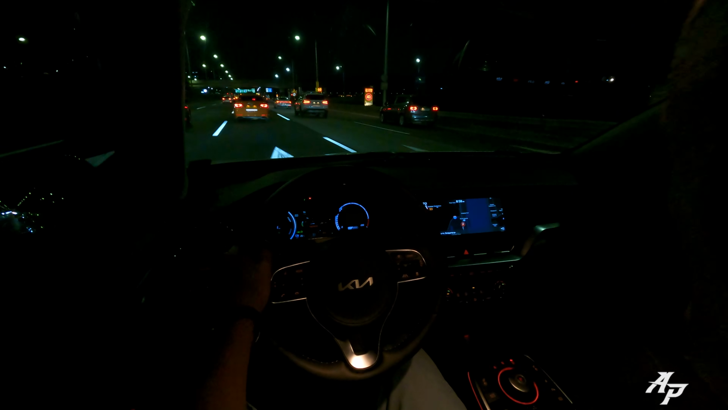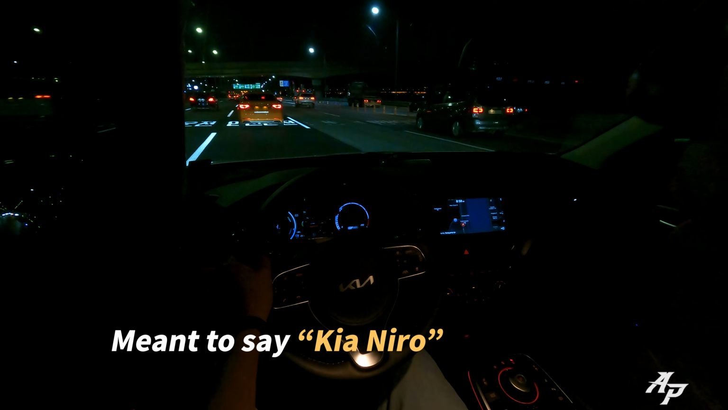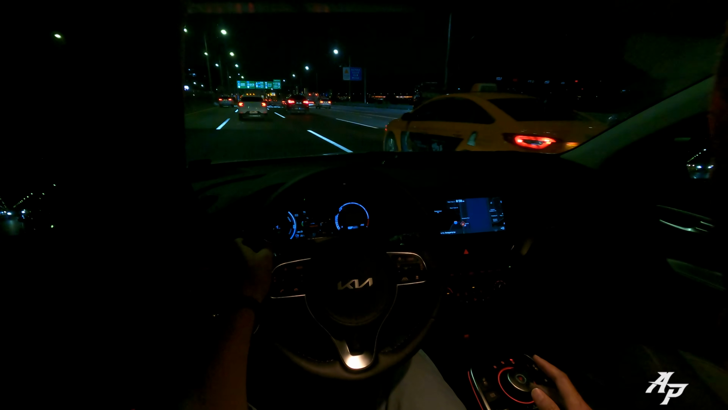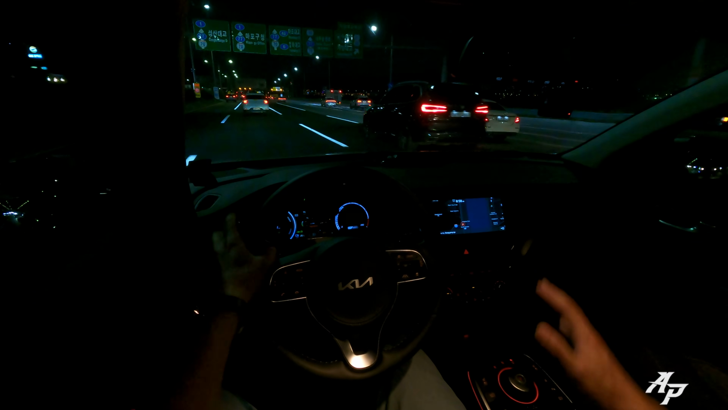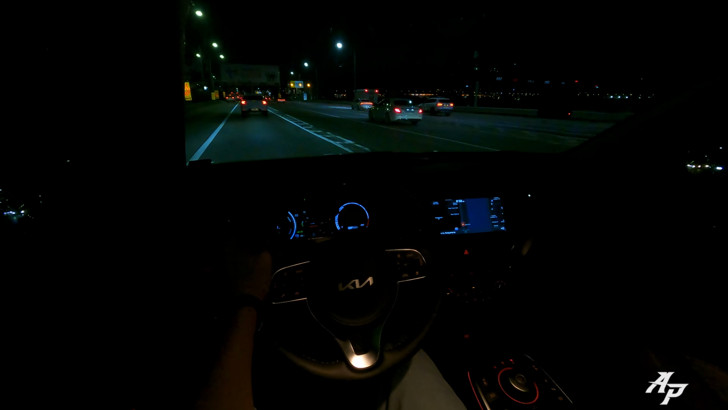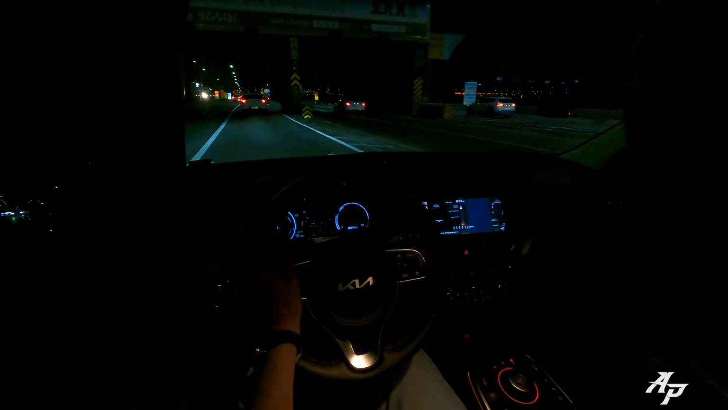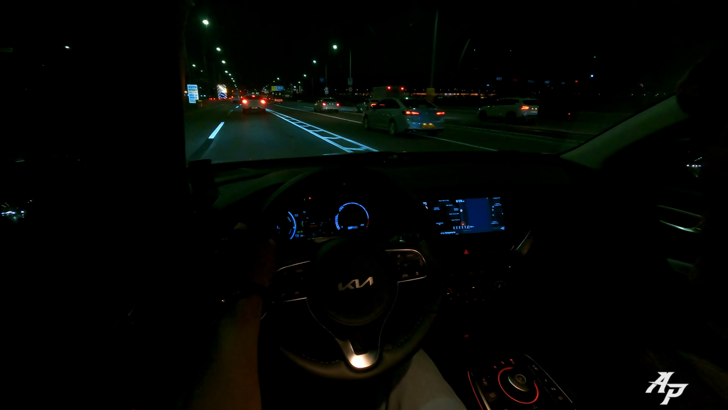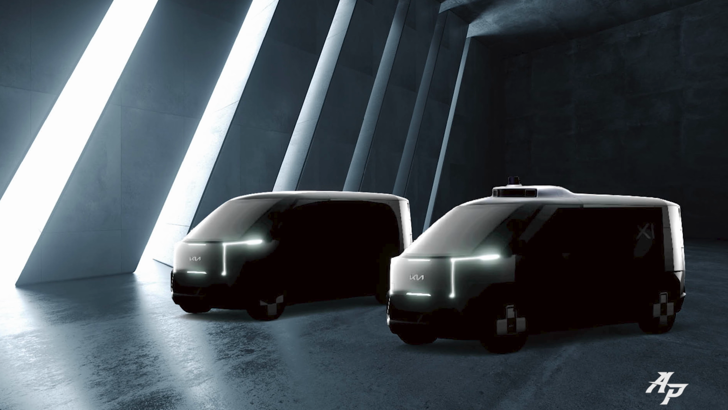I'm pretty happy with our corporate Kia EV6, and I'll probably go with the regular all new 2023 Kia Niro, because this looks a little bit out of proportion, especially on the top. It looks a little bit bulky, tall, a little bit goofy. But if you want more headroom, this is actually Kia's first PBV, purpose-built vehicle.